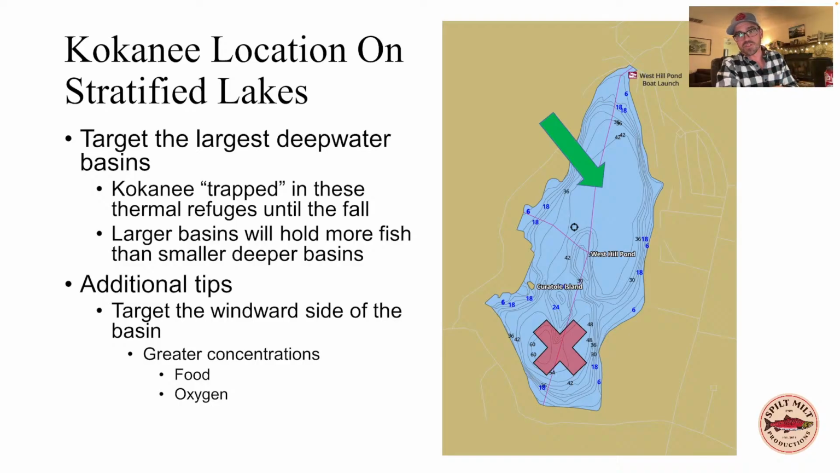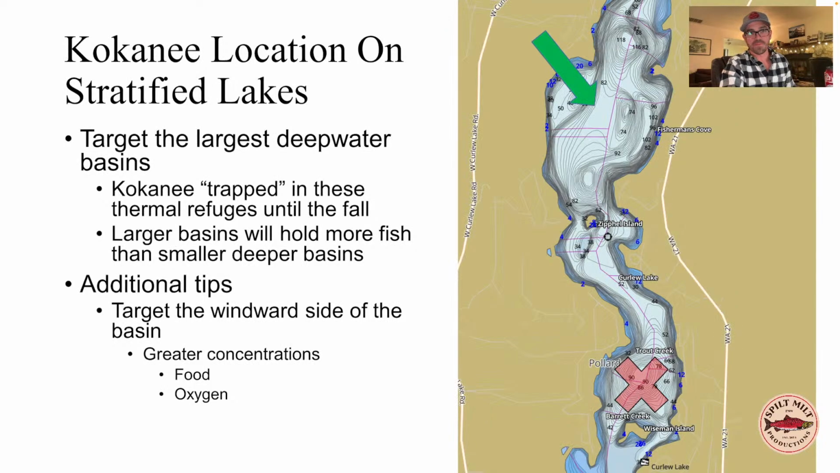As far as the Fishhawk TD models, they have a bunch of models. I just like the little basic TD model. It should be linked in the description to this video, and it just fits in your pocket. It's super easy. I carry it in my PFD, and I just clip it on and drop it down all the time.